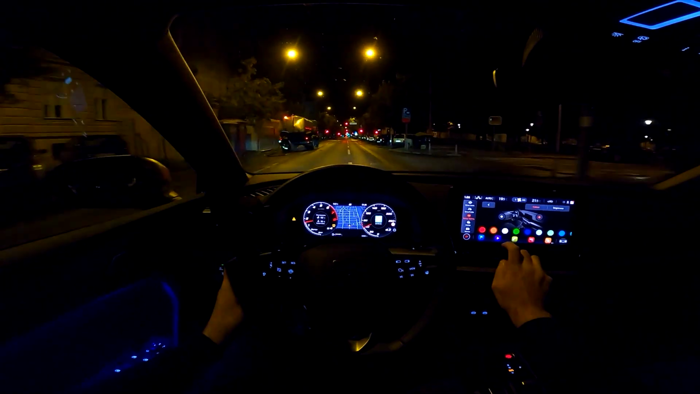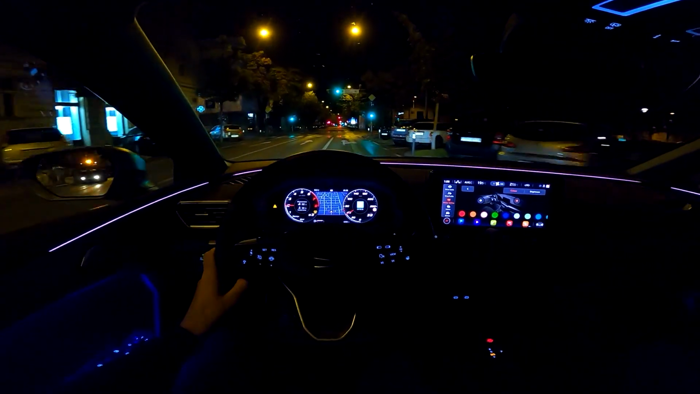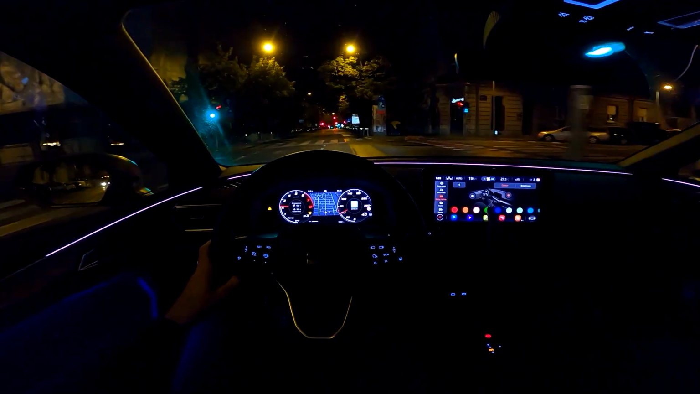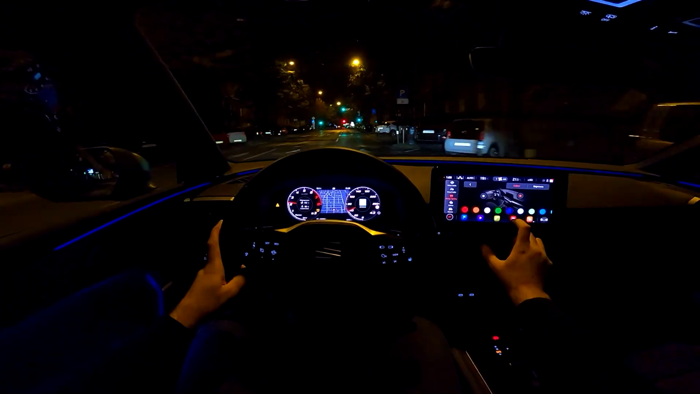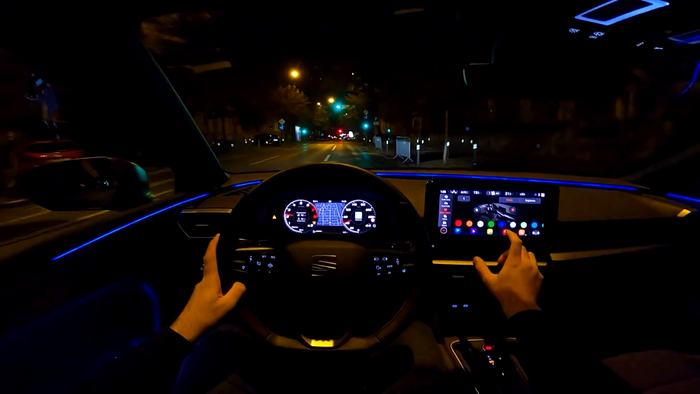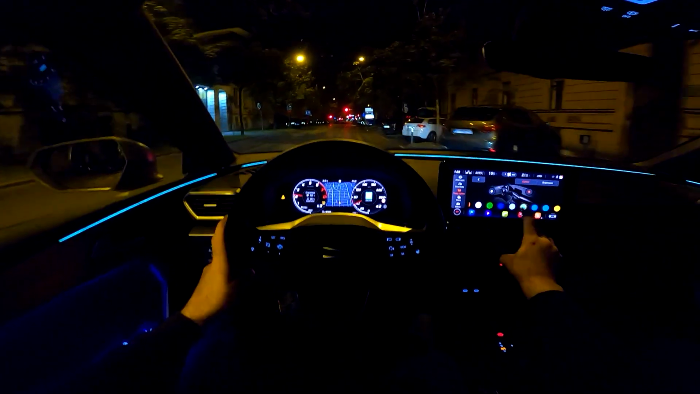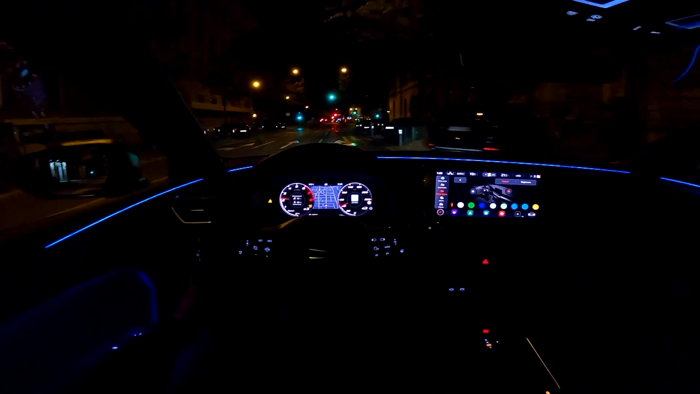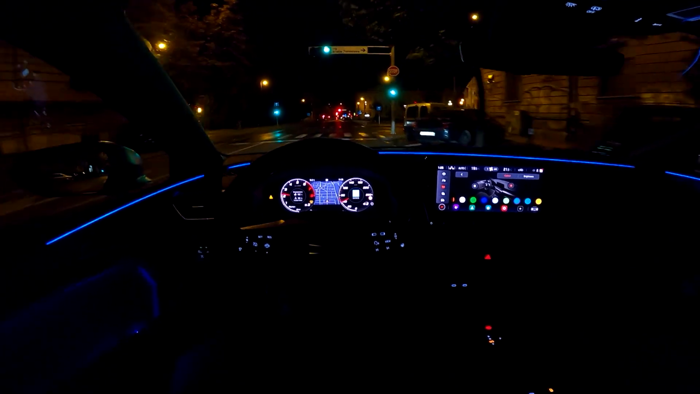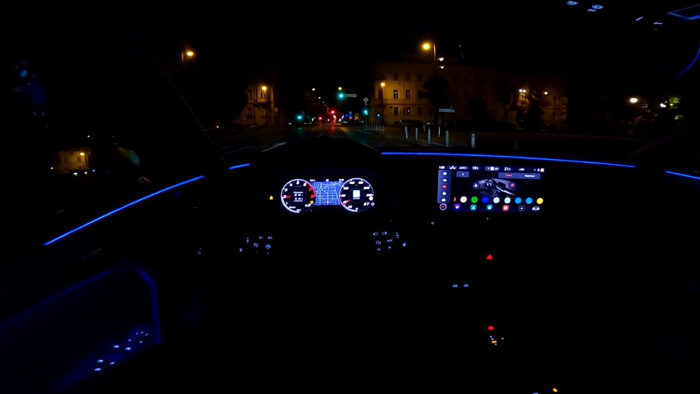And then orange, white. White is also nice. Green. And then the blue one. So yeah, bunch of colors available. Really nice. One of the best ambient lightings, definitely, on the market.